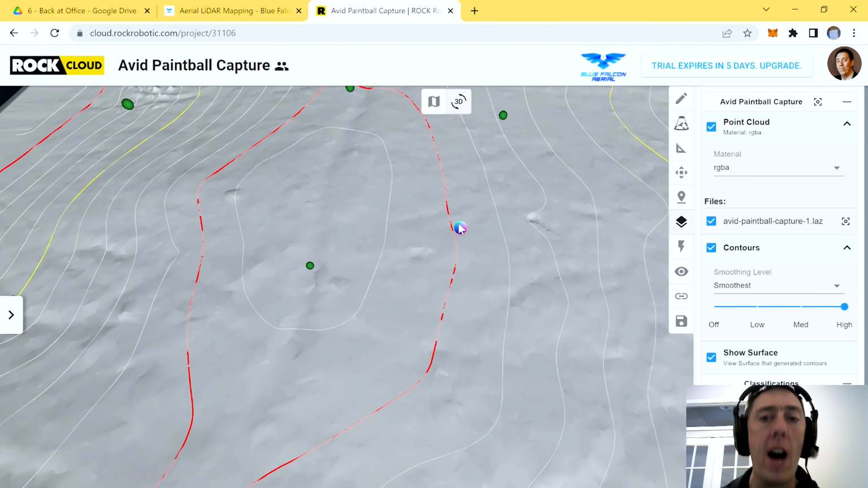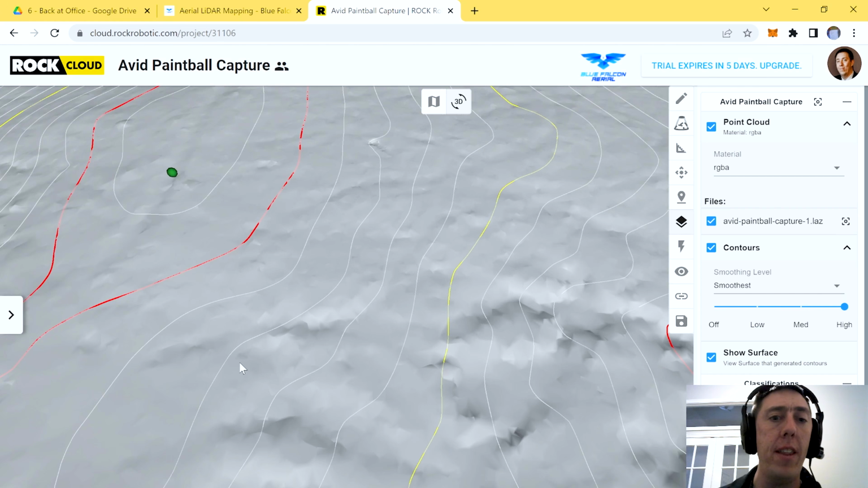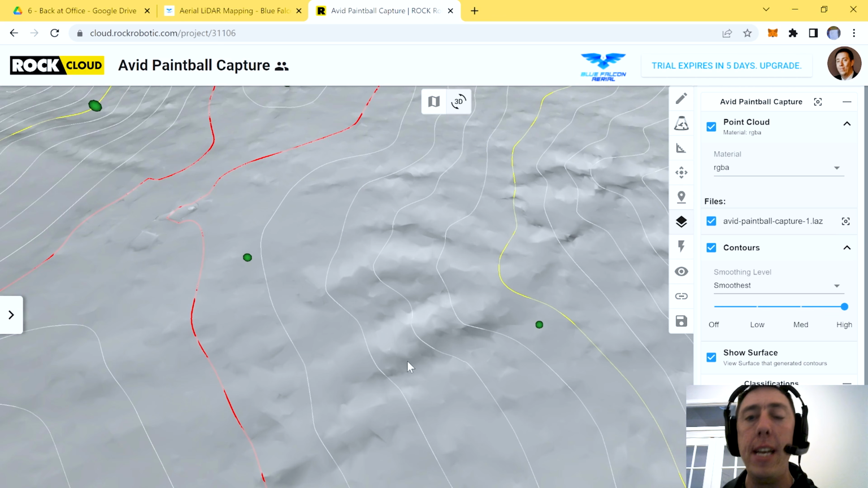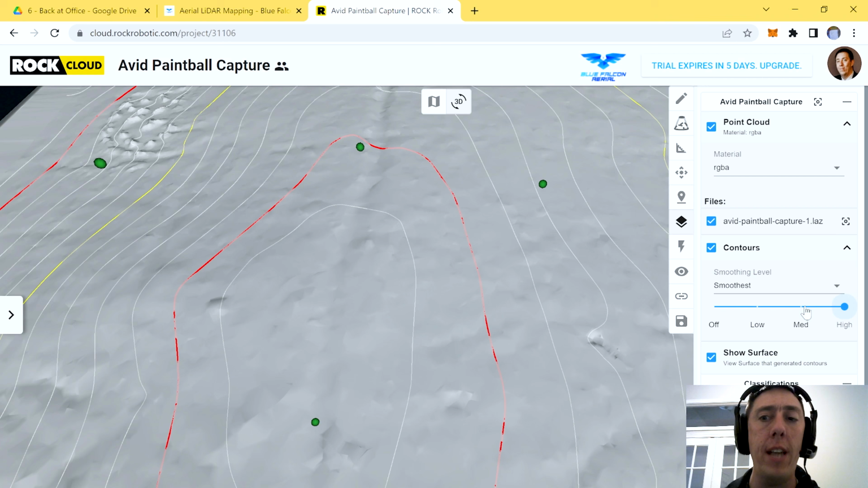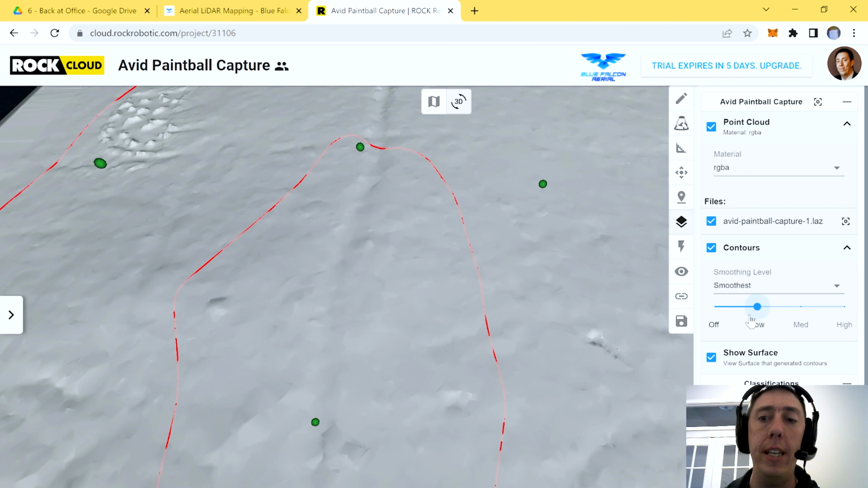Now, we did not get that much detail, our interval was actually quite high for this particular project, but some of our other ones, we did very, very tight intervals, and make sure to check them out, and you'll be able to see how much detail you can get from these contours. So high on this one's not that impressive, but still, it's definitely here.